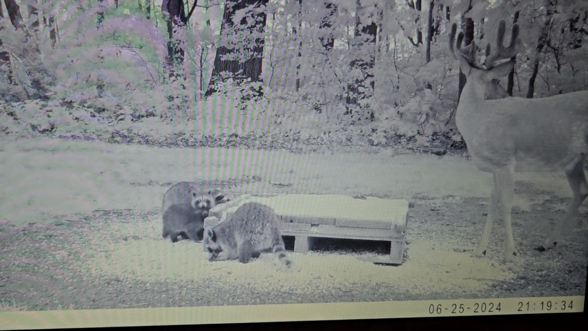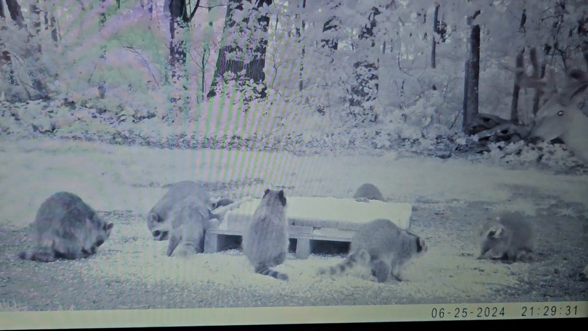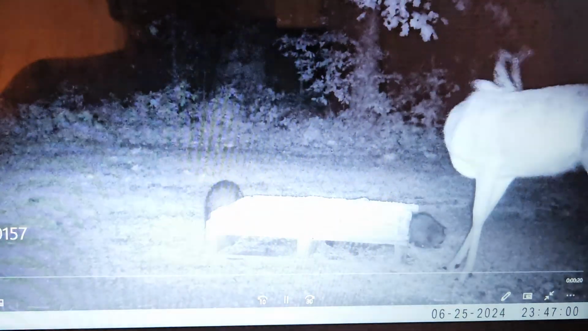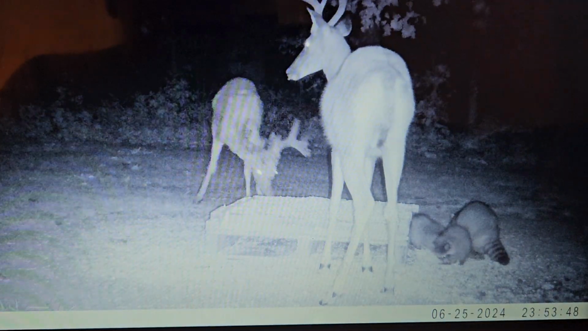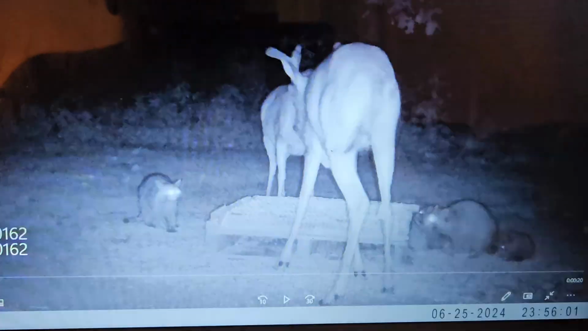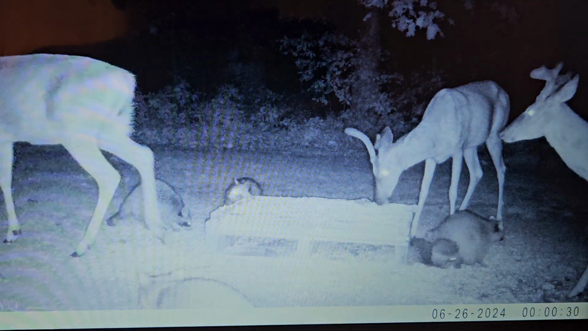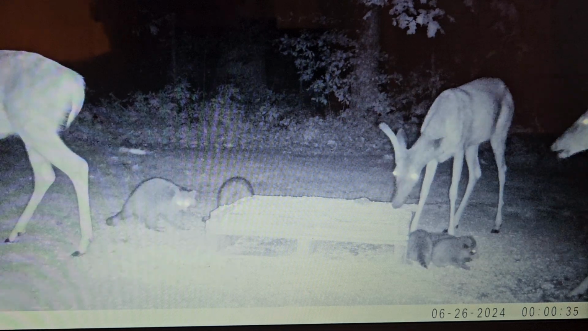All right, we'll get to this. There's lots of video of Tyson daylight. I want to get color video, so get through this day. This is the 25th. There's Tyson in the background. At almost midnight, here he comes in again. As you can see, you feed them, they will come. There's a wide rack buck and that goofy looking buck and Tyson.